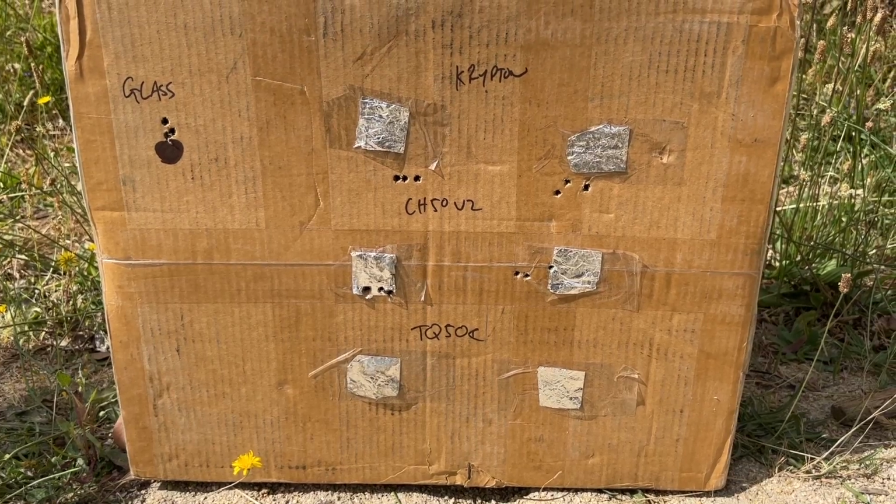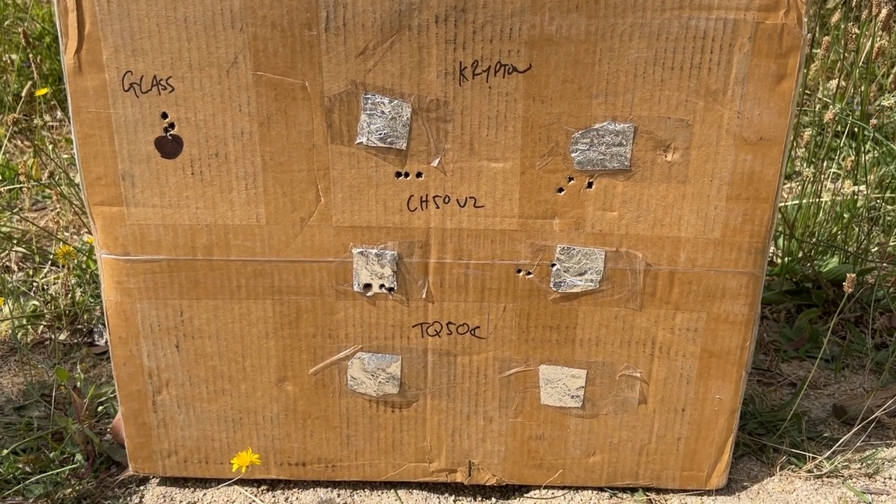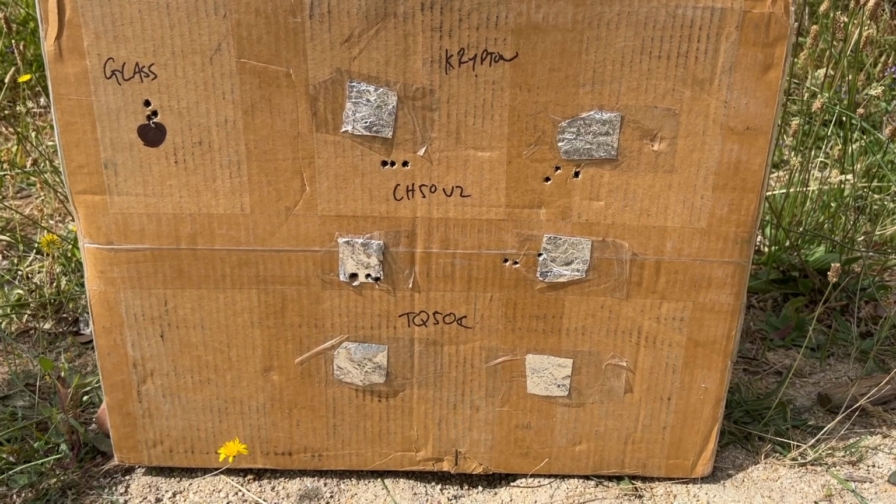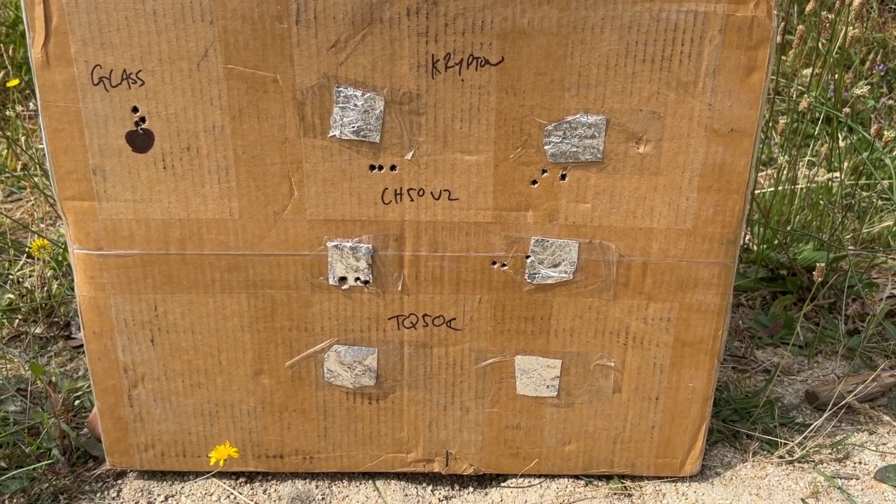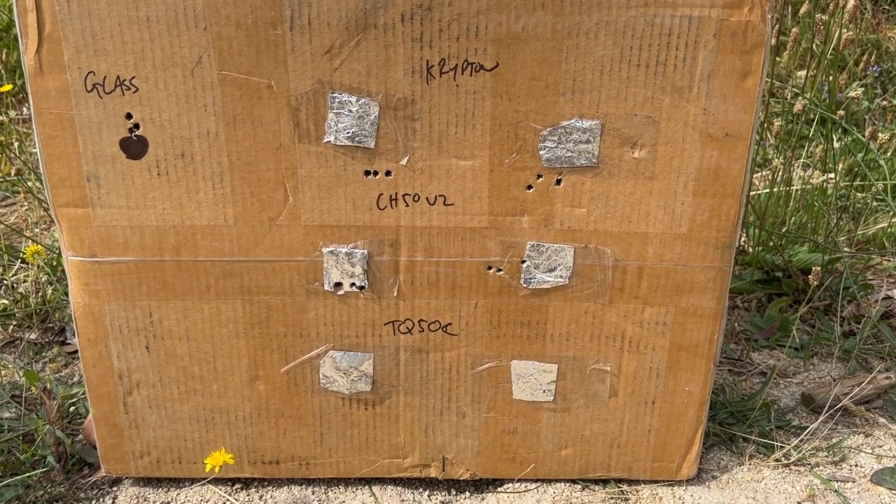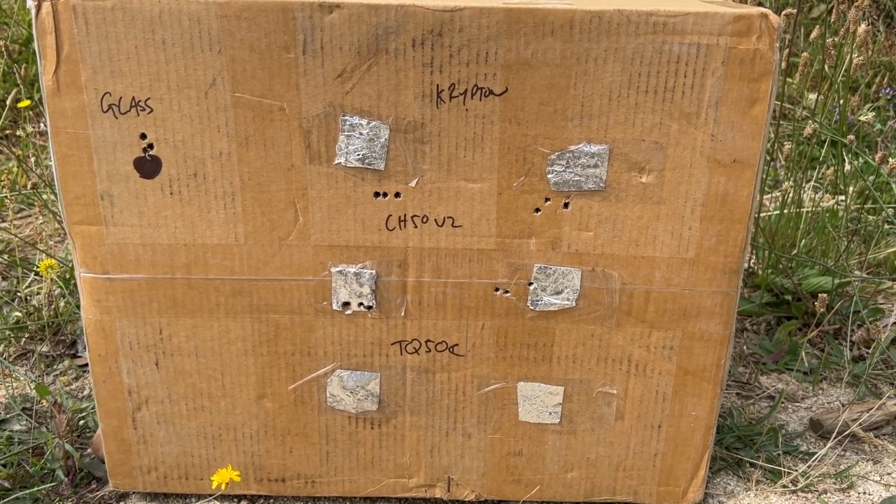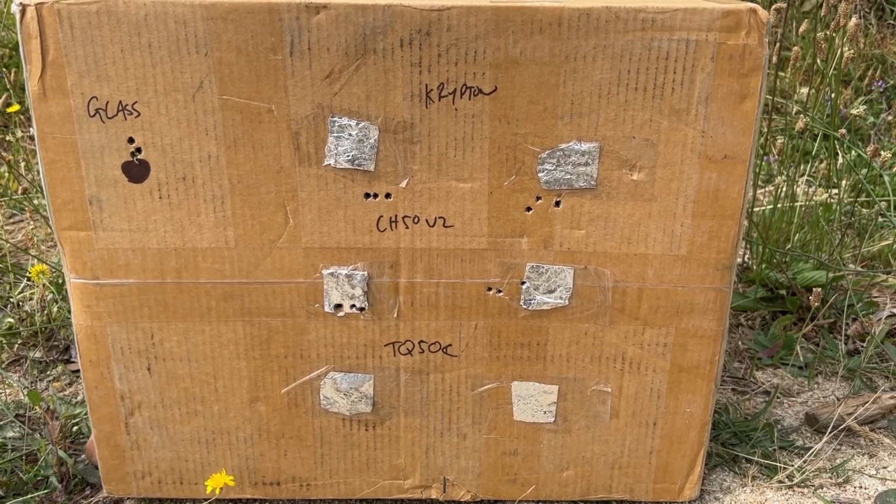All right, so just like the Krypton, orienting the device and changing the device's position definitely changes the point of impact. So that's probably a key consistency here, is that orientation at the moment seems to be consistent in terms of it needs to be in line with how the manufacturer set it up. And that has to do with how the pixels move and the lines and the grid system on the screen. Anyway, let's go try the TQ50.